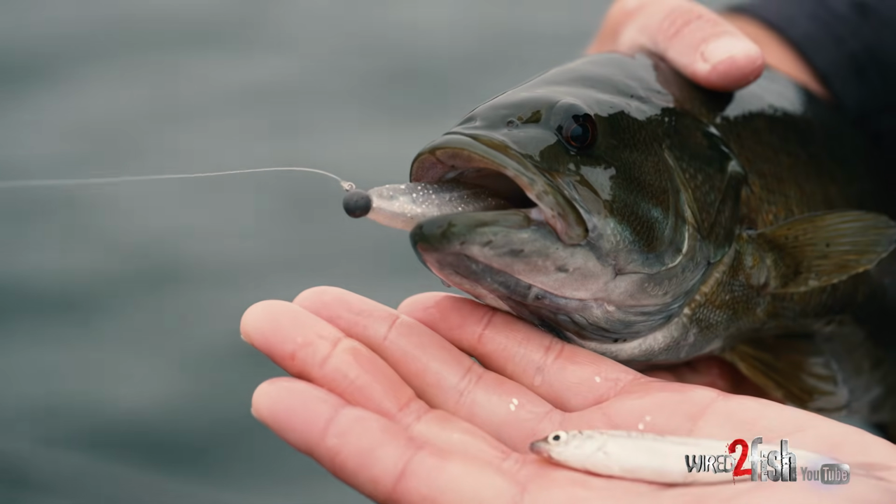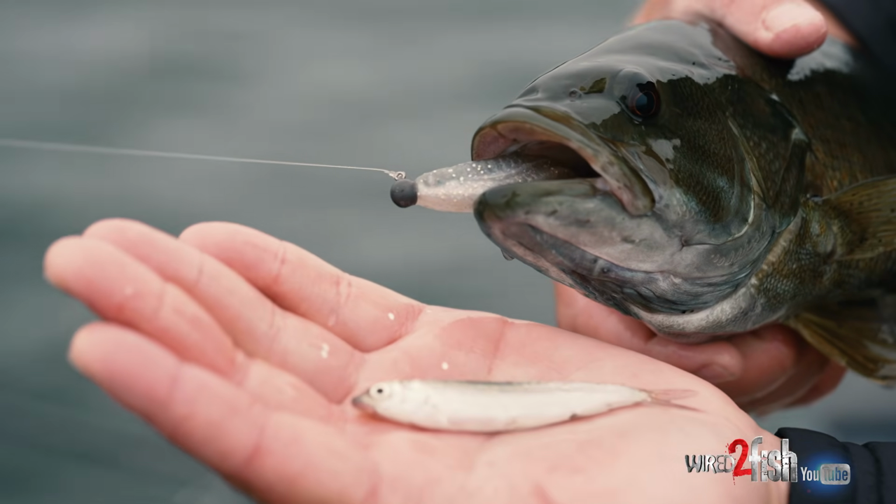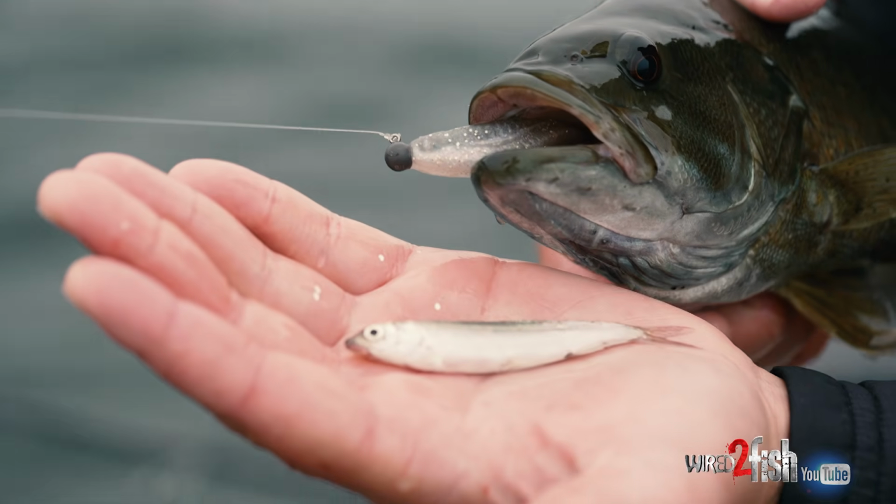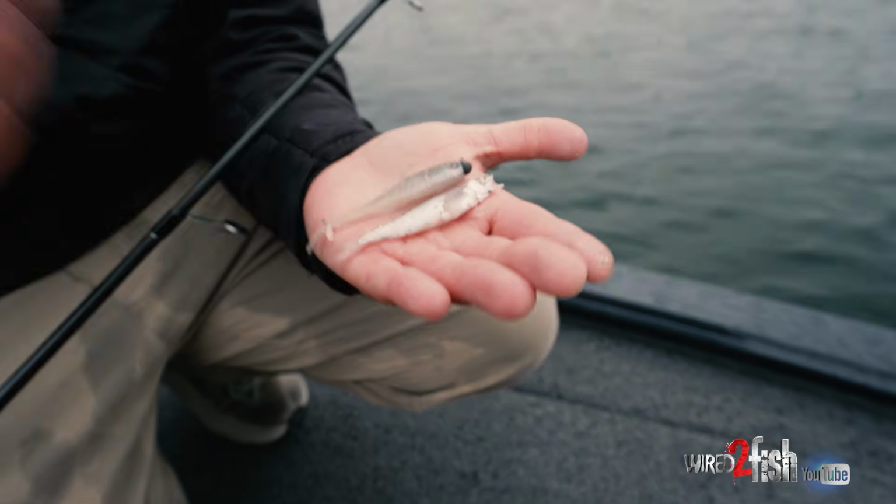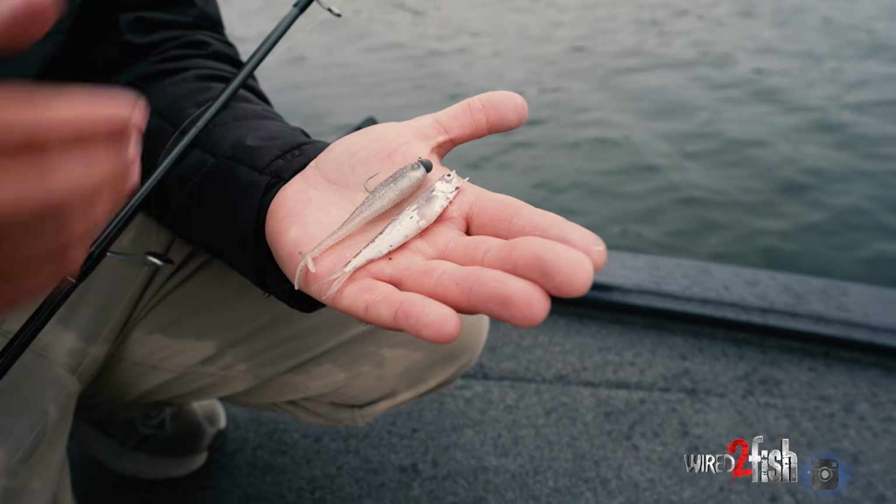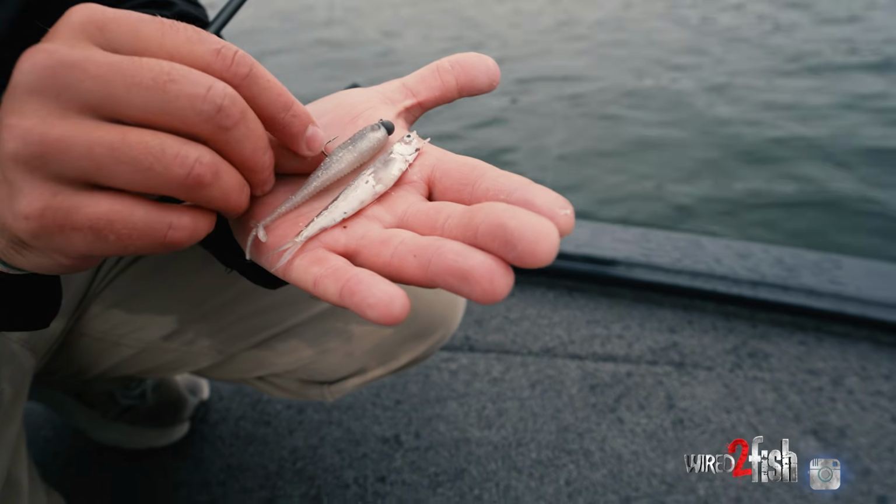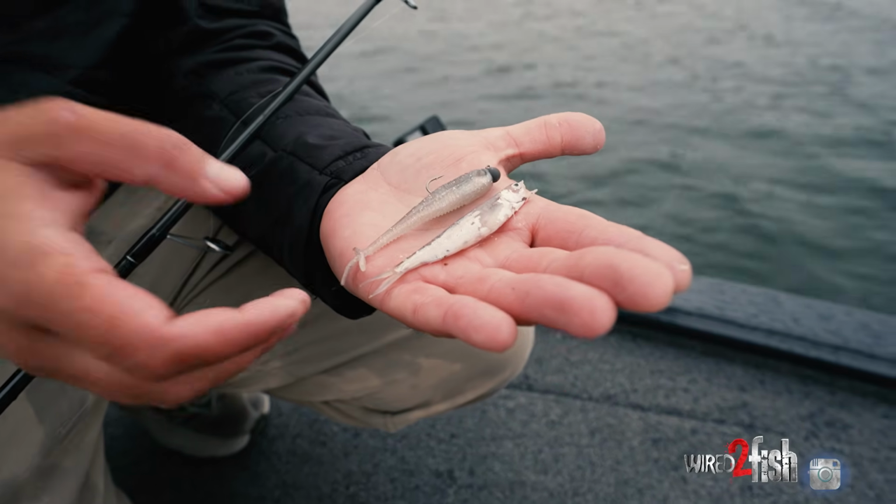So they say match the hatch, and that right there I think is doing a pretty good job. As you can see at 3.5 inch, it's like the perfect size, and that's just a common shiner again up north. This is what a lot of our smallmouth feed on. They're from Minnesota all the way out east. A lot of these natural lakes have shiners in them, and that's a main forage for smallmouth.